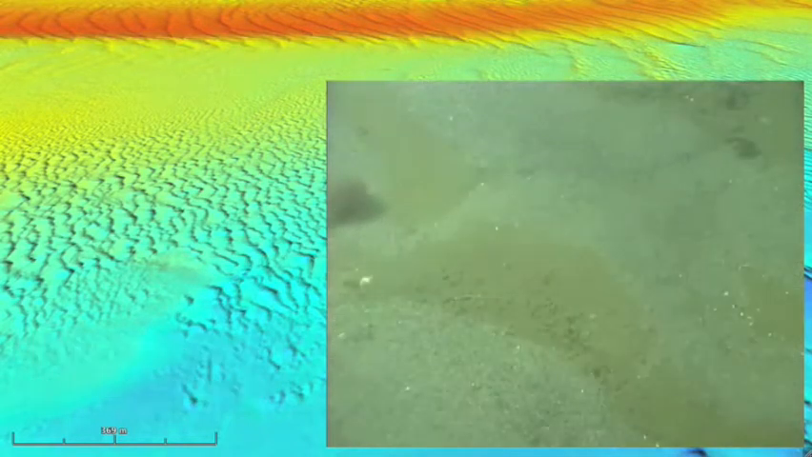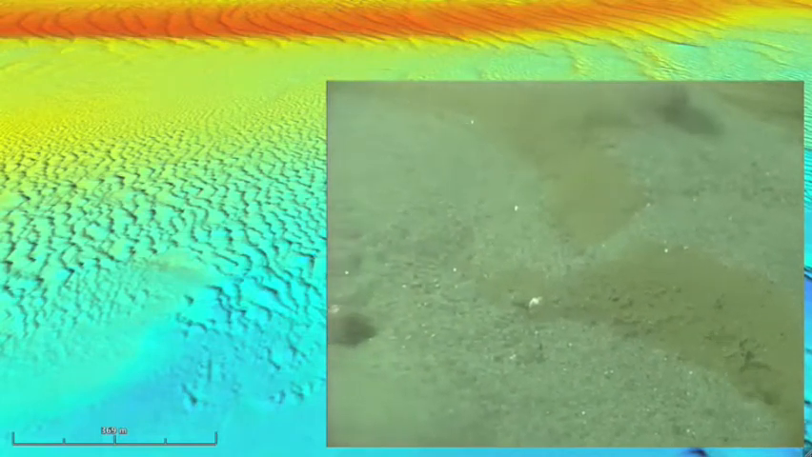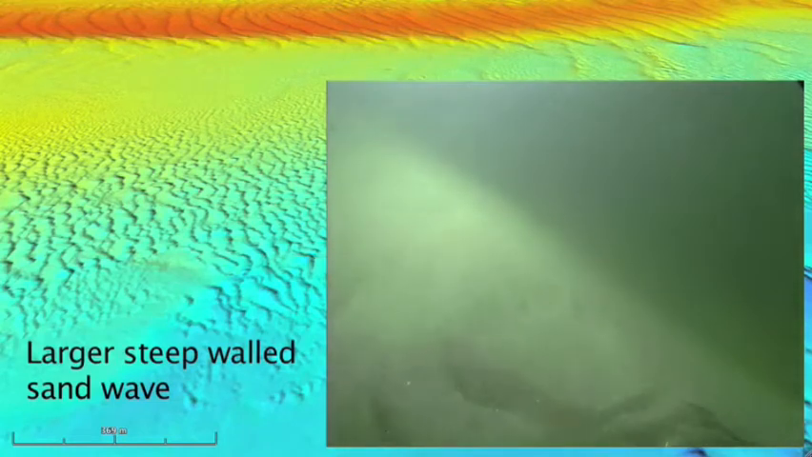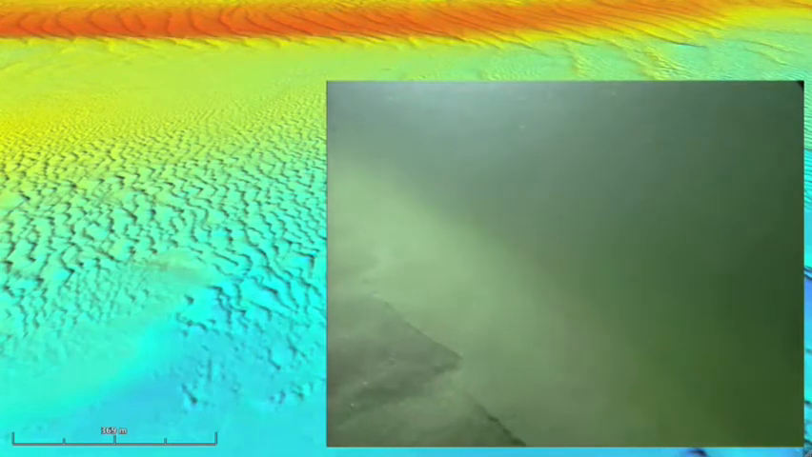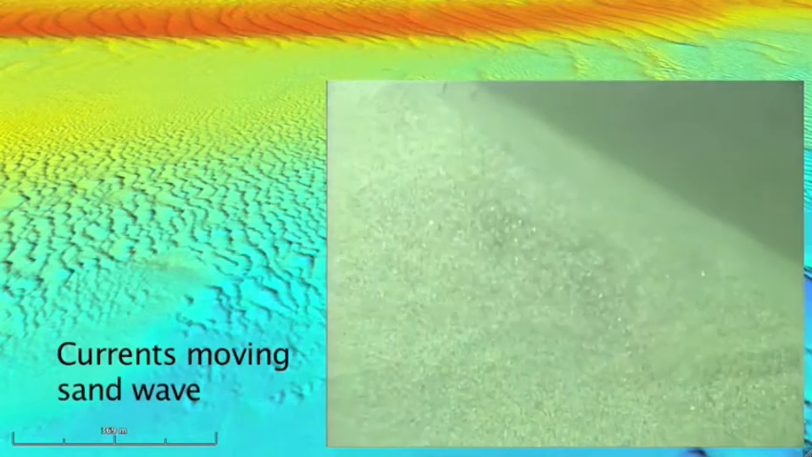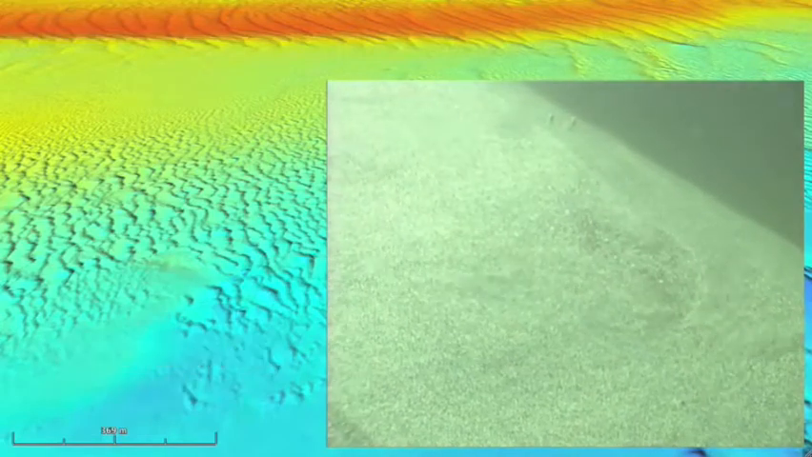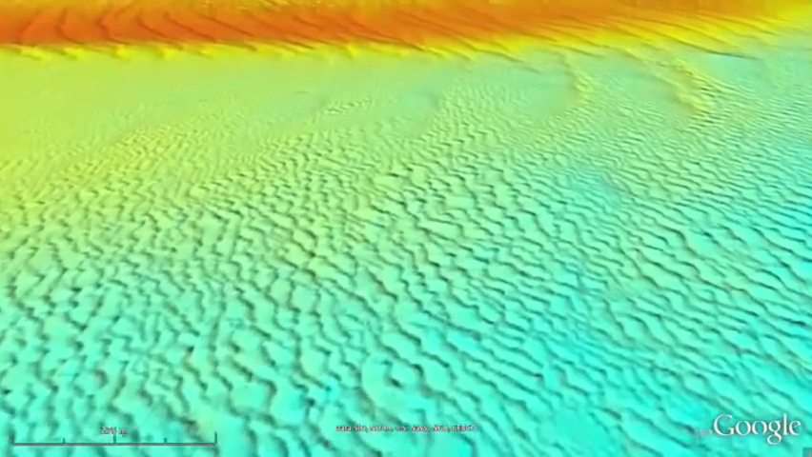Small pockets of loose, tan-colored organic matter accumulate in the small troughs. The current can be seen sweeping over the steep-walled sand wave. This close-up shows how dynamic this area is, with the sand moving in the tidal currents.